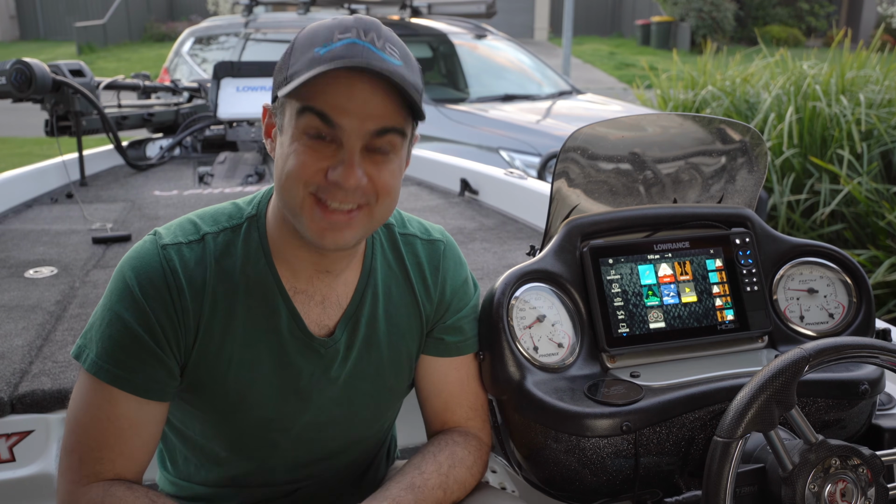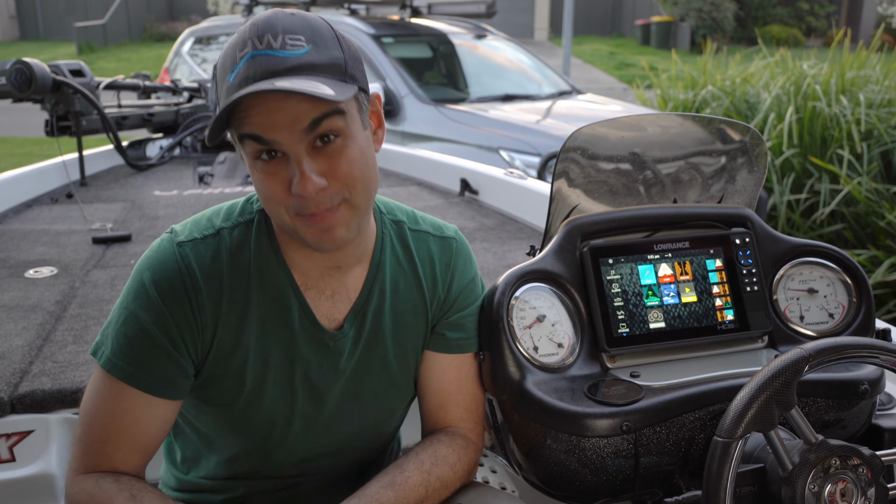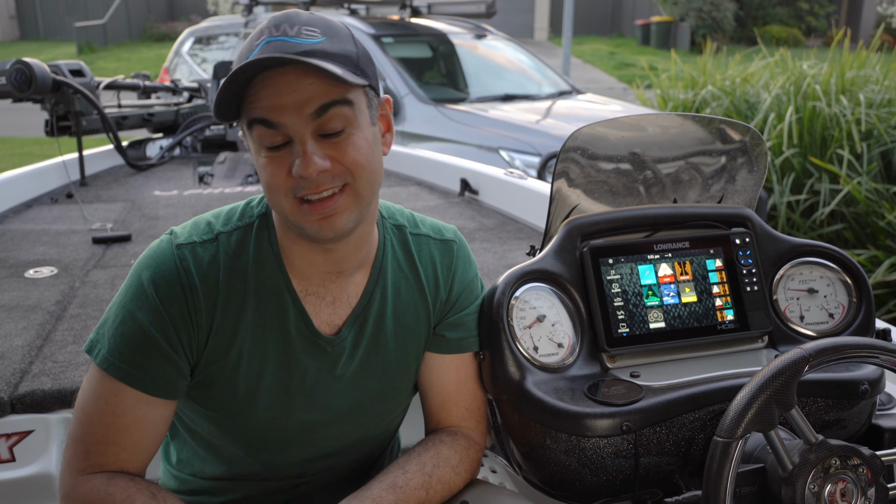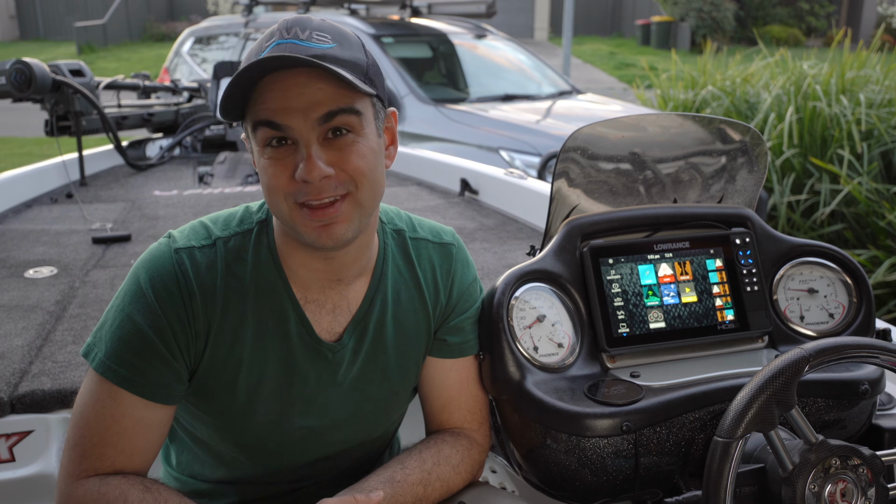So which is better? Yes, it's my opinion that the HDS Live unit is a better unit than the Elite FS, and naturally you'd expect that you pay more for it. I will say, however, that for bang for your buck, the Elite FS is more affordable and offers a really good image. Whichever way you go, you're going to be really happy with either of these units.